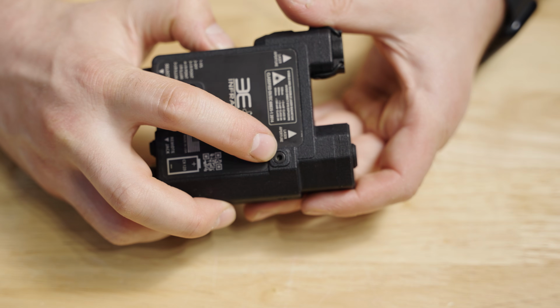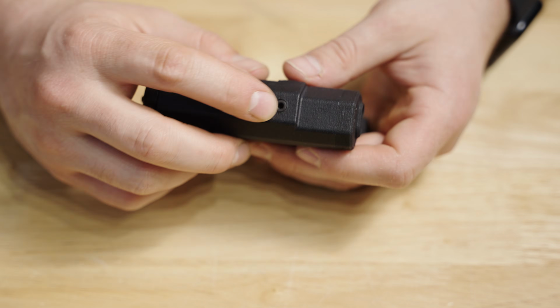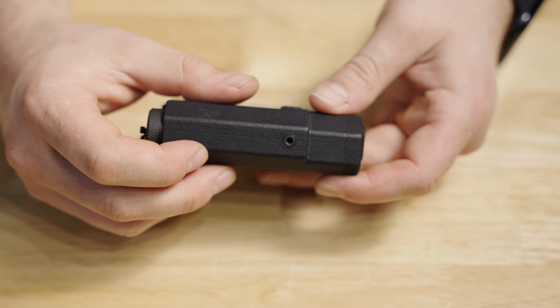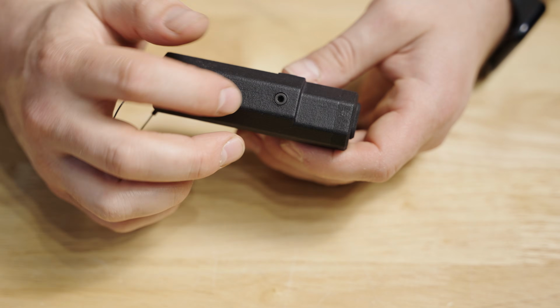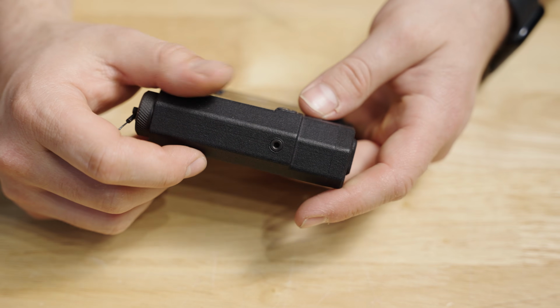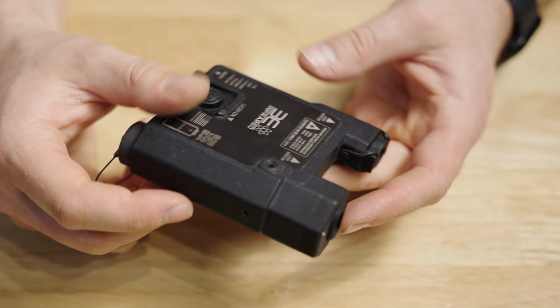The laser adjustments are made with an Allen key style set screw, and although it is a screw, it moves with quite a decent amount of force. I wouldn't be worried about this moving around or backing on you, and a little witness mark would serve to make sure visually that it hasn't moved, since there aren't any other indicators.